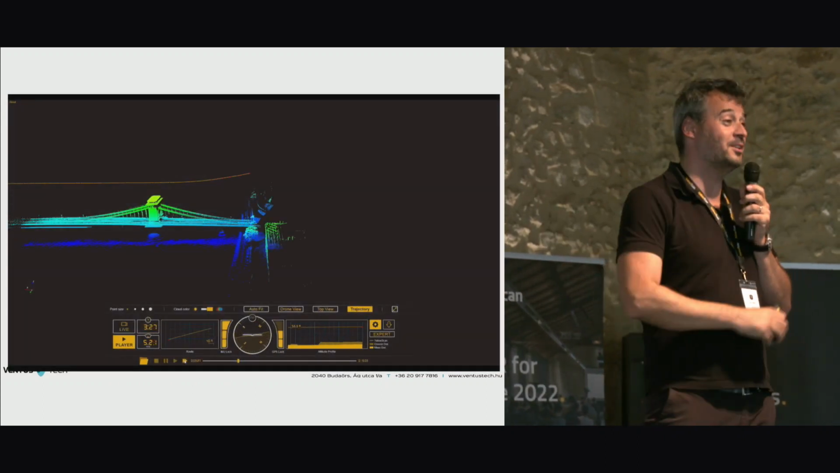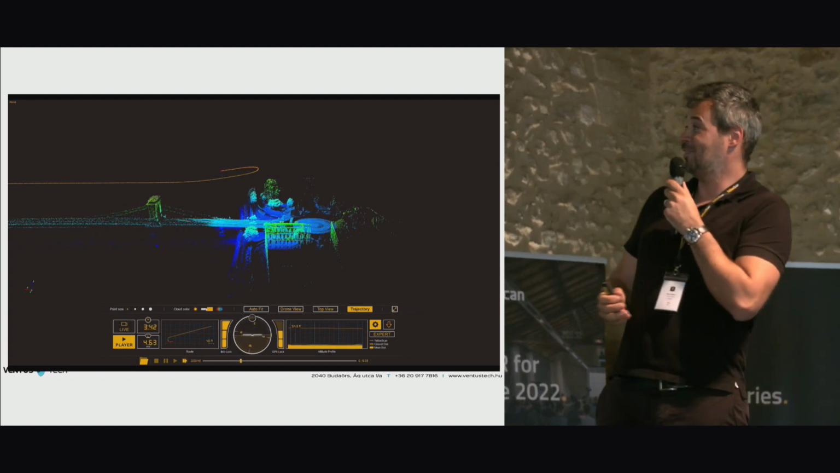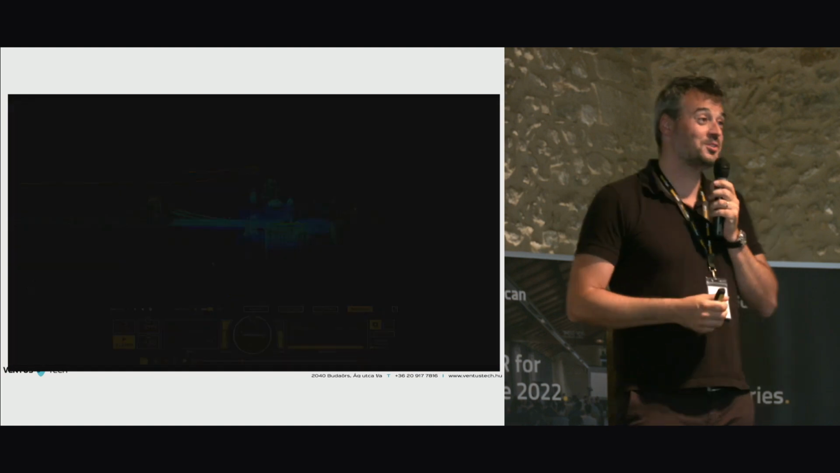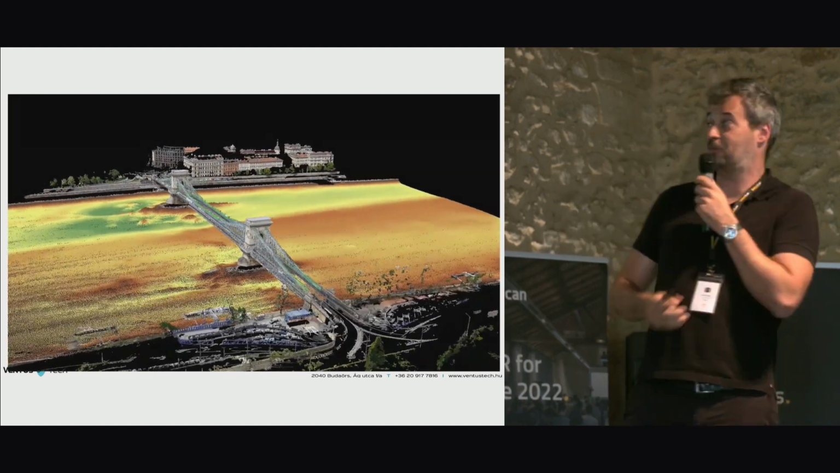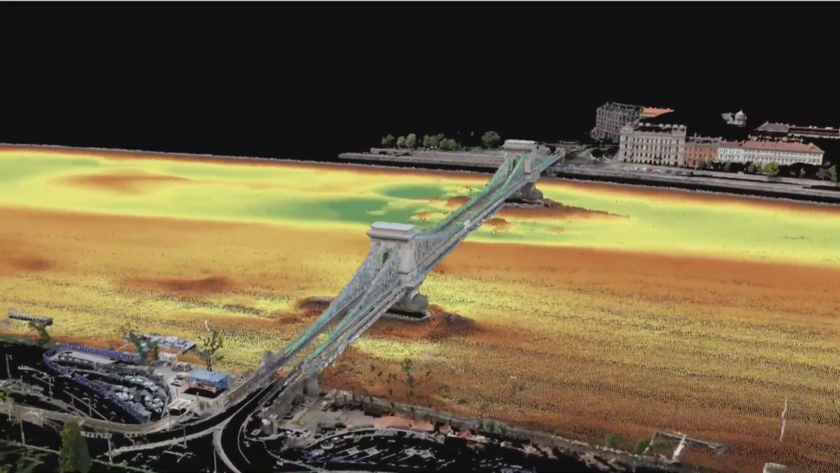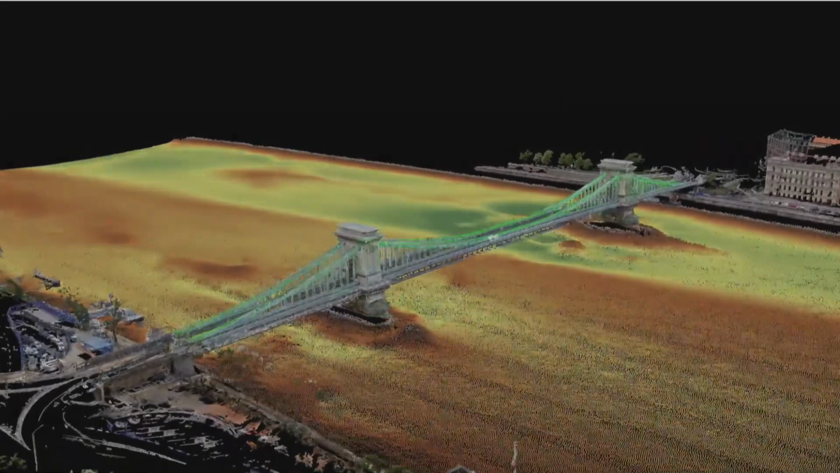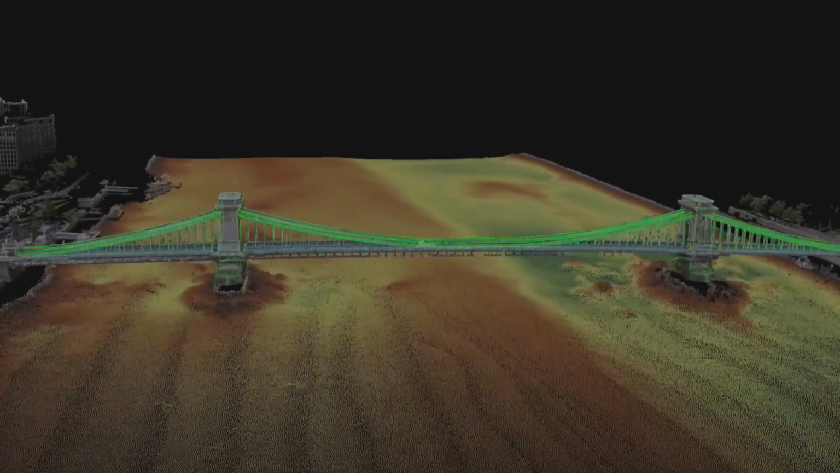Then, of course, we started our survey with a LiDAR flight, and you can see the beautiful YellowScan software and also the equipment we used. We also augmented the LiDAR scan with an underwater bathymetric survey from a multi-beam sonar.